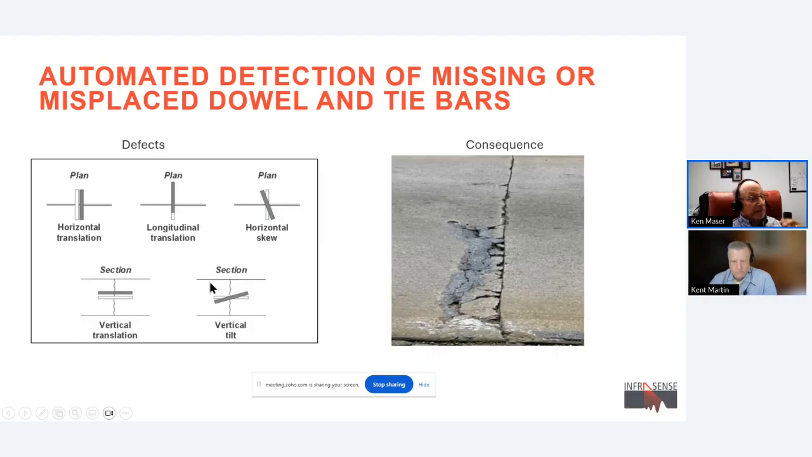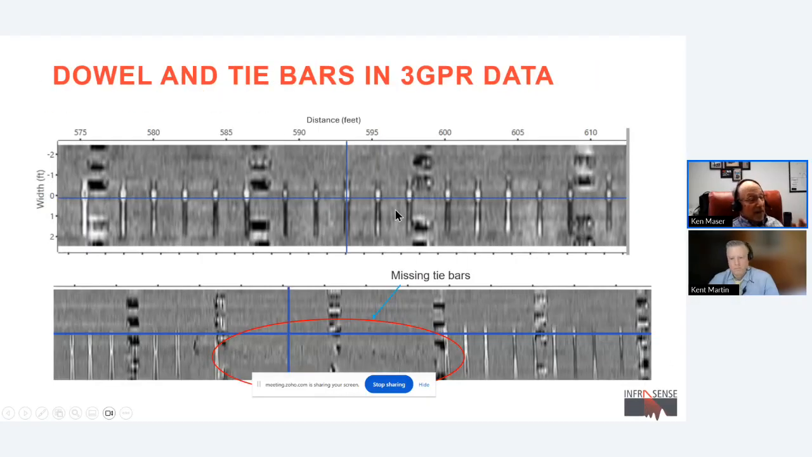The problem with misplaced dowel bars, for example, is they can result in joint locking, spalling, and cracking, and ultimate failure of the pavement, such as shown over here. So these are conditions that the agency wants to know about before the problems actually show up. With 3D GPR, dowels and tie bars show up very clearly.